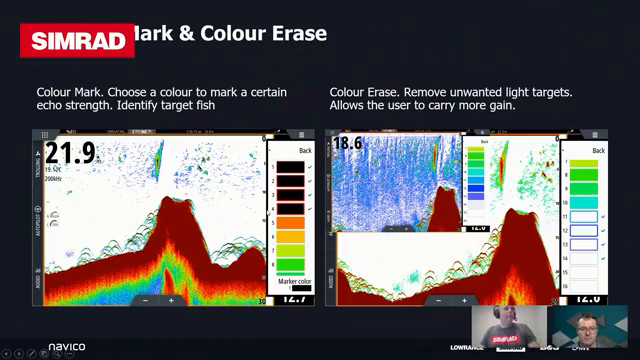And then we have our color mark and erase functions. So these ones allow you to choose a specific target strength and mark it in a different color or bunch several colors together. So it can be super helpful. The mark option could be great for finding particular target densities or strengths. And that might be that you're trying to find some of the bigger fish in amongst bait schools and that kind of thing. They might not stand out quite as obviously. And so by choosing that marker color, and there's lots of different options you can choose with that, you can really make some of those targets stand out.